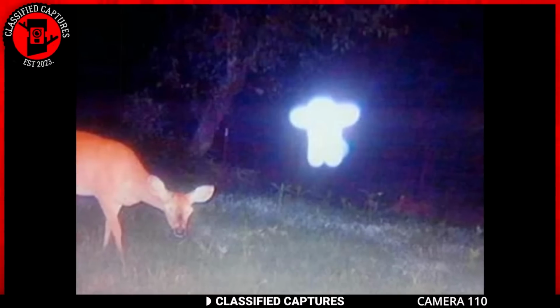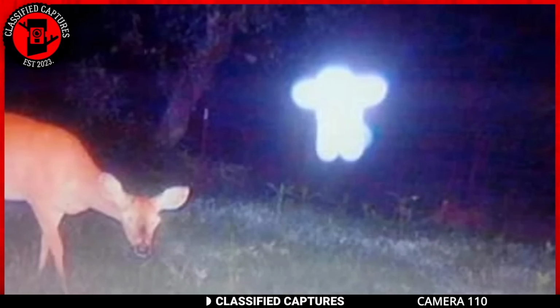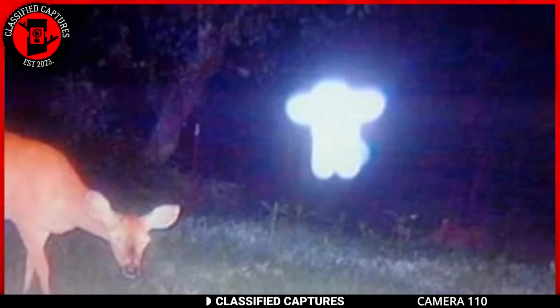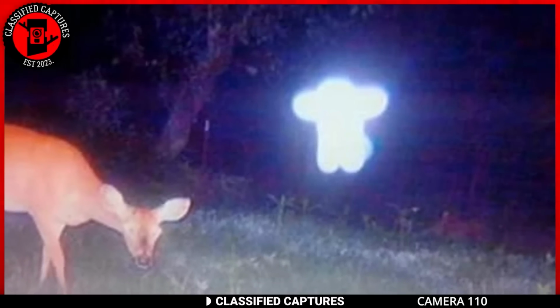Talking of glowing orbs, this image was taken from a trail cam set in someone's backyard. It was not an orb, but a glowing creature. It had notable arms and legs and a head. The owner, puzzled and eager for answers, shares the footage online, hoping for some clarity. But alas, the online community is just as baffled.